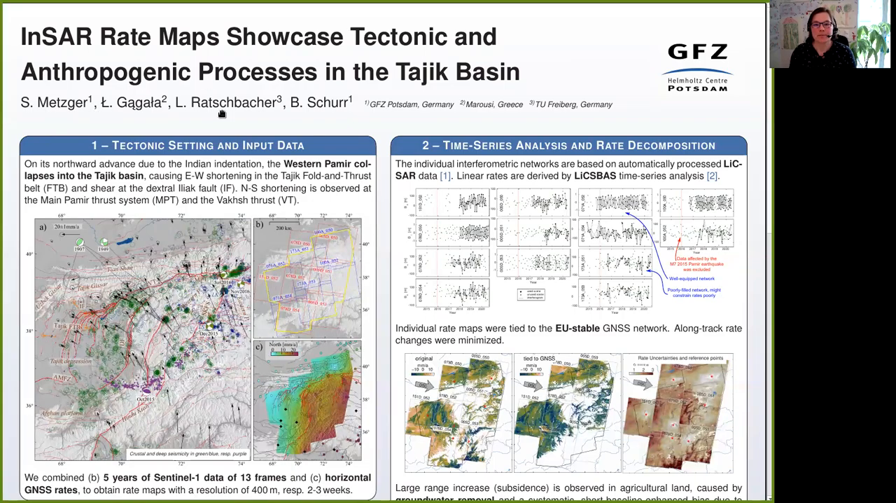Good morning. My name is Sabrina Metzger, and I'm presenting you high-resolution rate maps of Central Asia, that is, the Greater Pamir area and the Tajik Basin in particular. The Pamir is part of the India-Asian collision zone and is pushed northward into Eurasia, while at the same time collapsing west into the Tajik Basin.